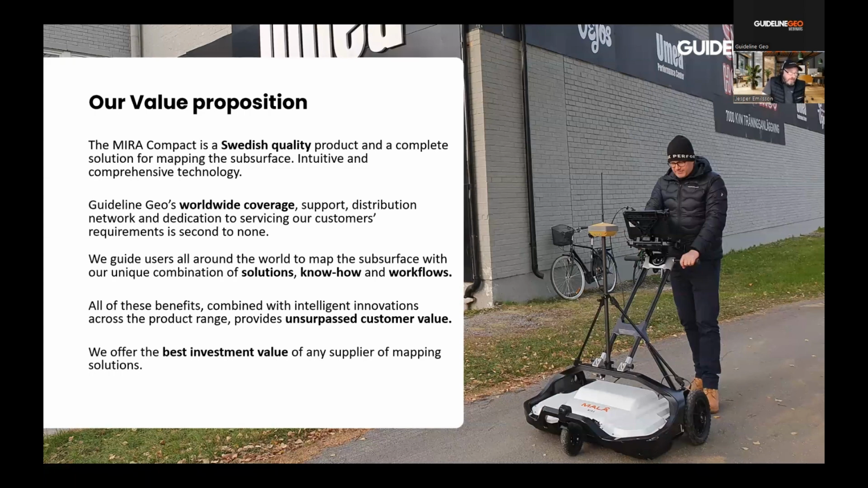We have a great team with know-how. We have people who are experienced in working in the field. They know the solutions. And this, with the technologies that we are developing, gives us unsurpassed customer value. We offer the best investment value of any supplier for mapping solutions for GPR.